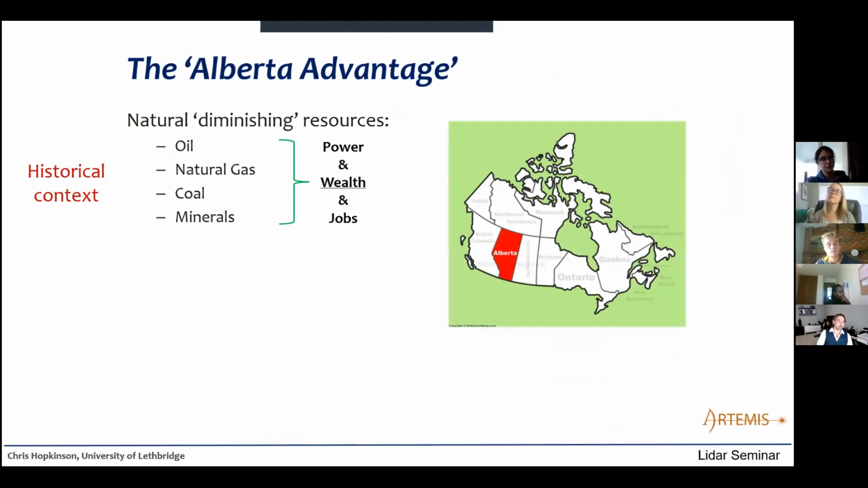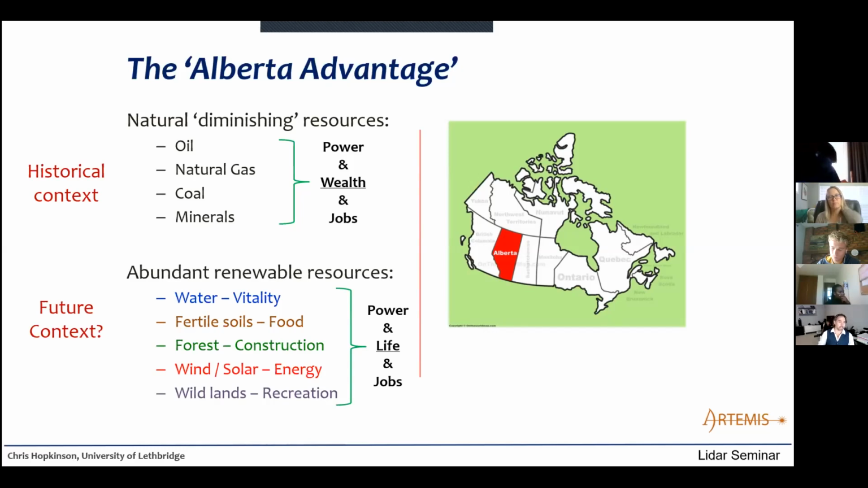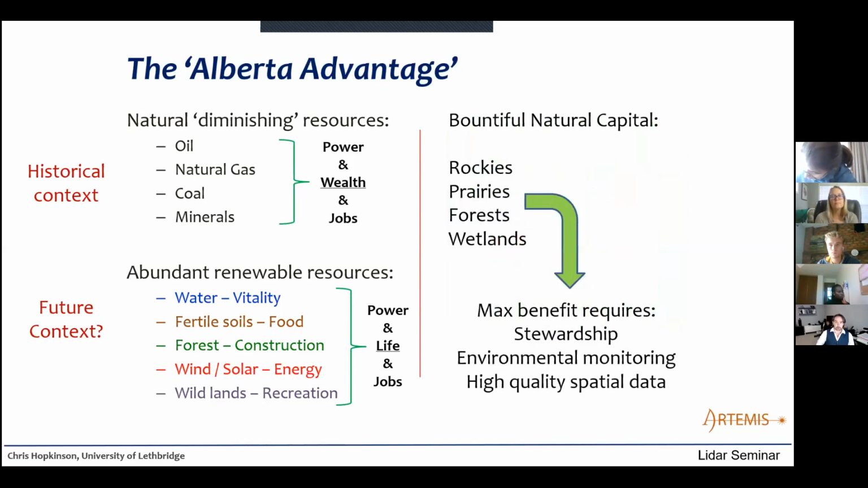As we all know, the historical context for resources and economy is that Alberta's economy is very much dependent on oil, natural gas, coal, and minerals, or has been historically. That's been a big part of our economy. Moving forwards, of course, we're aware that Alberta is also very rich in abundant renewable resources, and so this is probably part of the future context for Alberta, something that we need to pay attention to, and we do expect growth in that area. Now, that means we have bountiful natural capital in Alberta. We're lucky as a province in that regard.